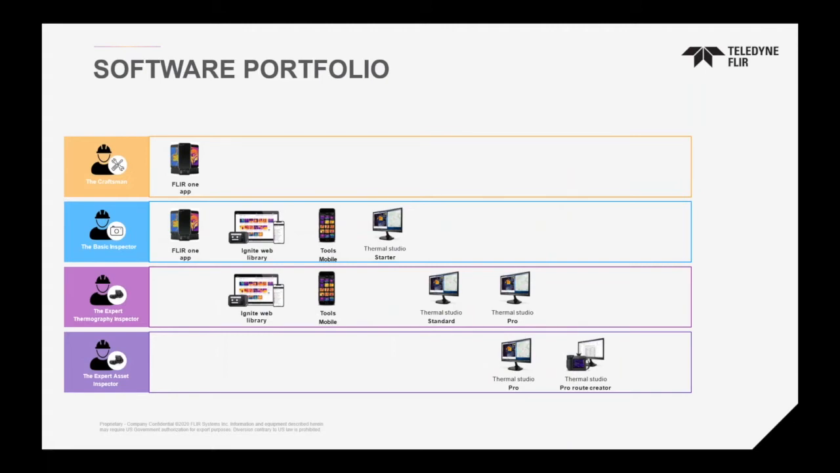The portfolio of the software that we offer and how we split it up. Typically, the craftsman, someone who is very quick, not necessarily needing reports, you'll be fine using just the FLIR ONE phone adapter, for example, and the FLIR ONE app to create your basic reports or quick diagnosis. You don't necessarily need more advanced.